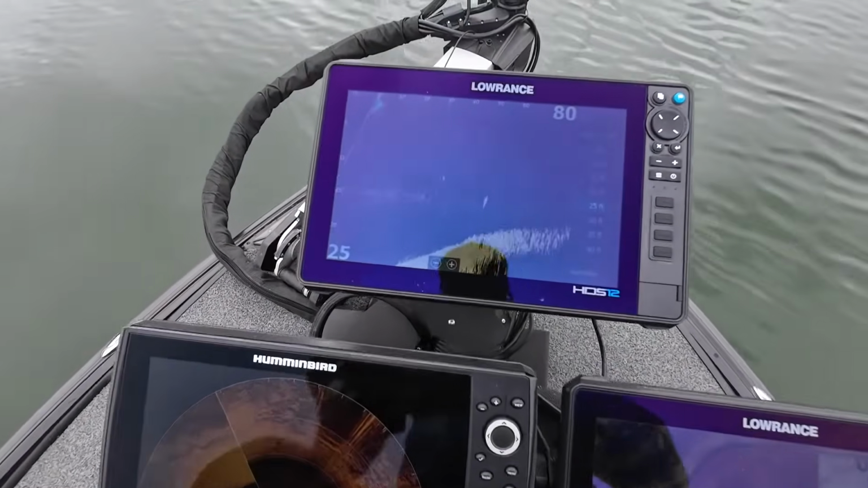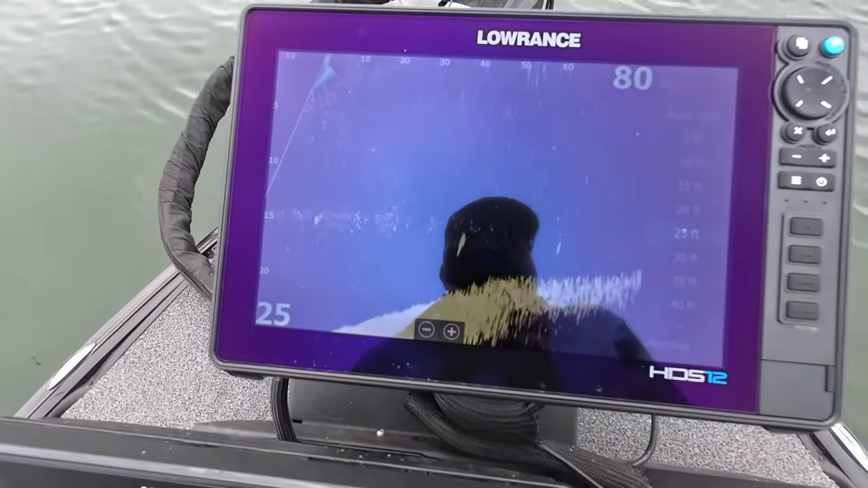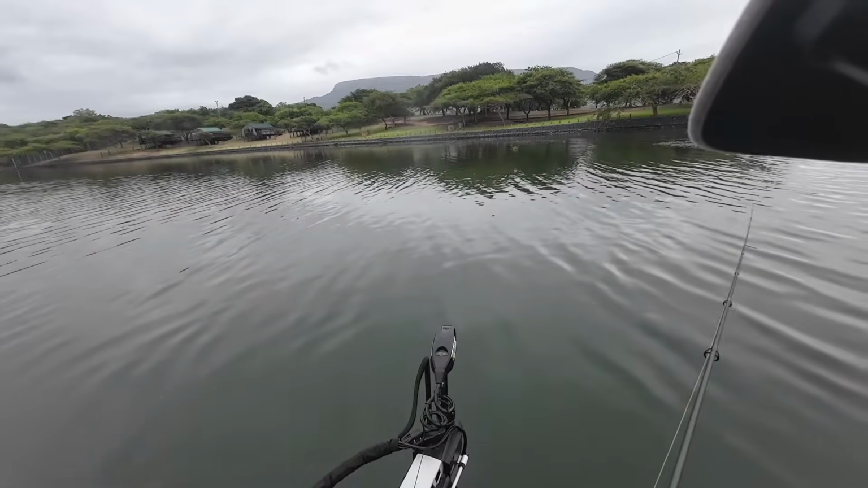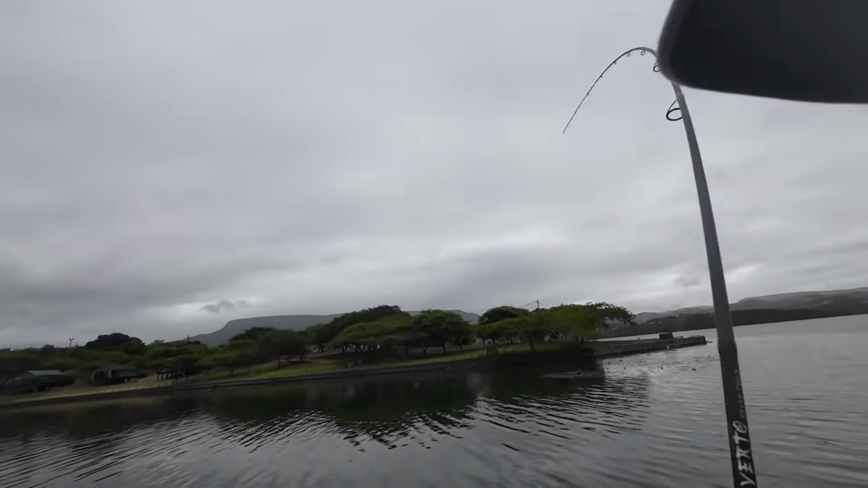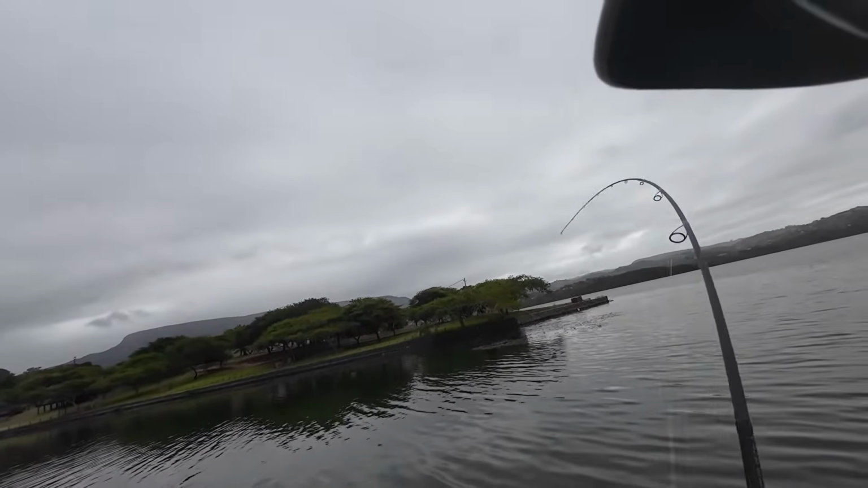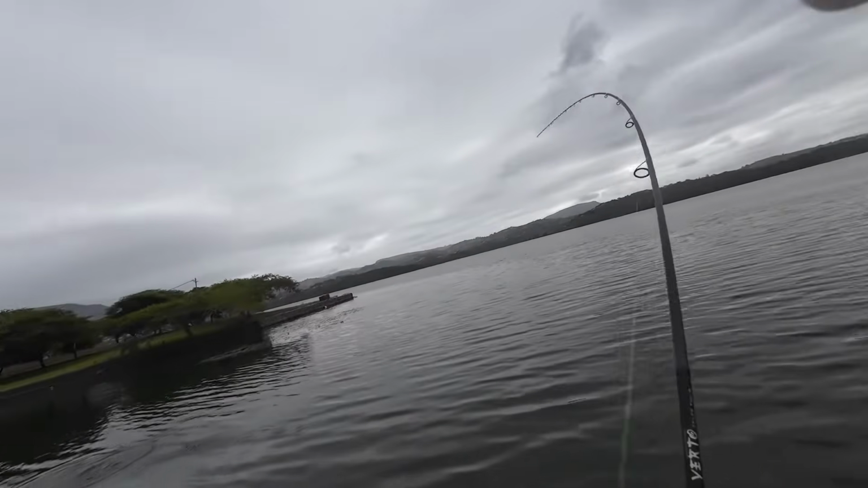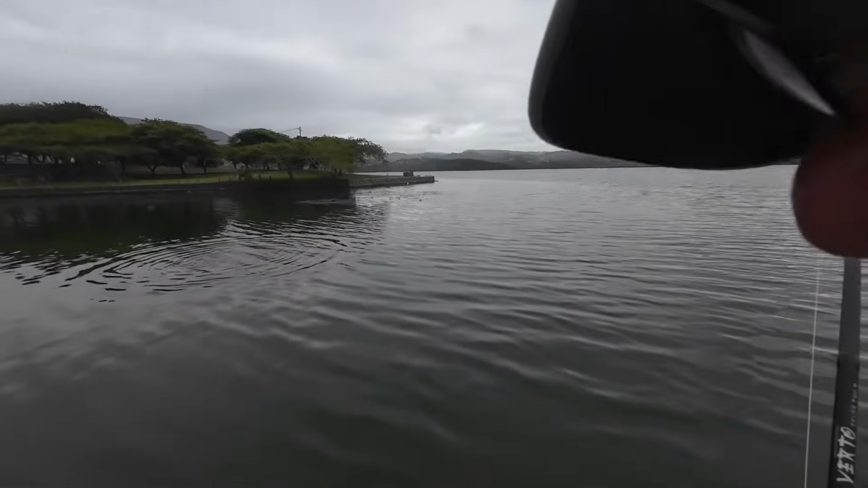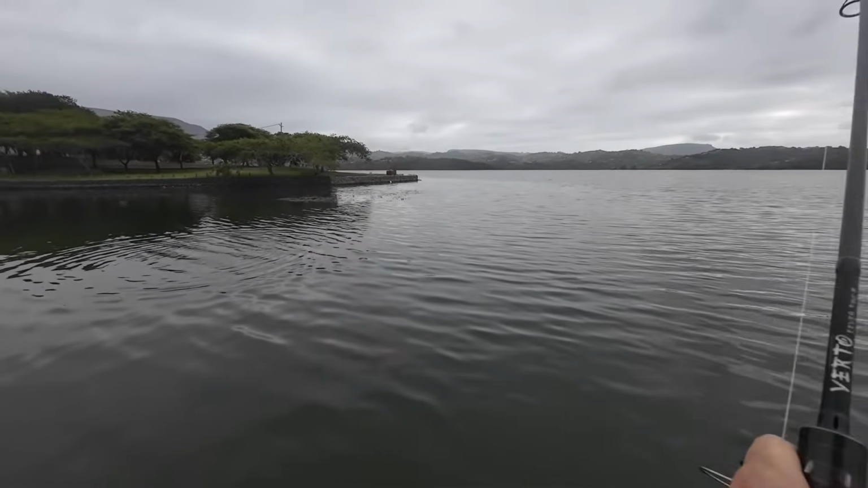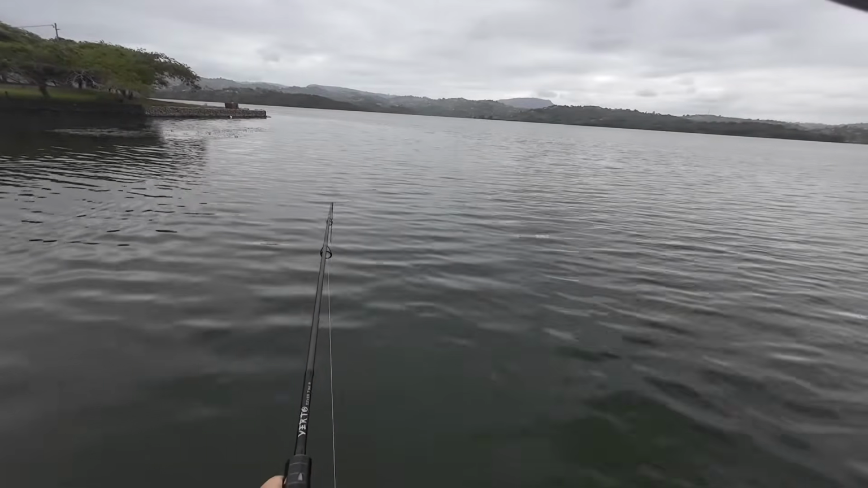So just to show you there, that's the kind of thing you're looking for. There's a fish right there. There's a fish. There's a fish. There's a fish. Oh, beautiful. Nice, solid fish, bro.